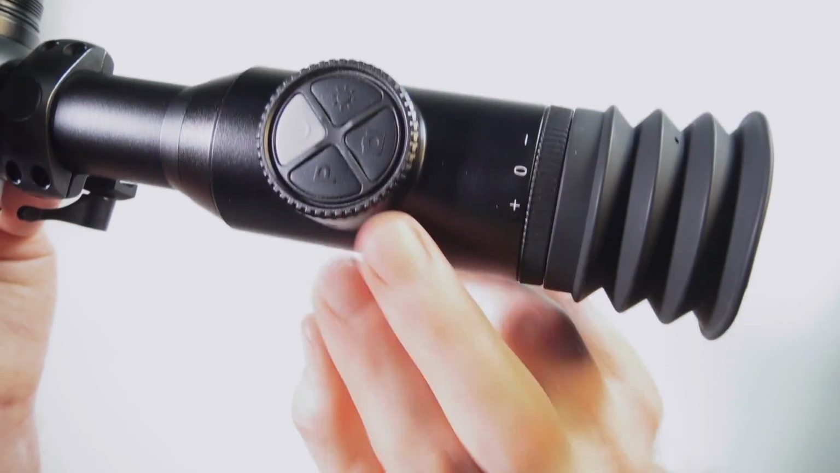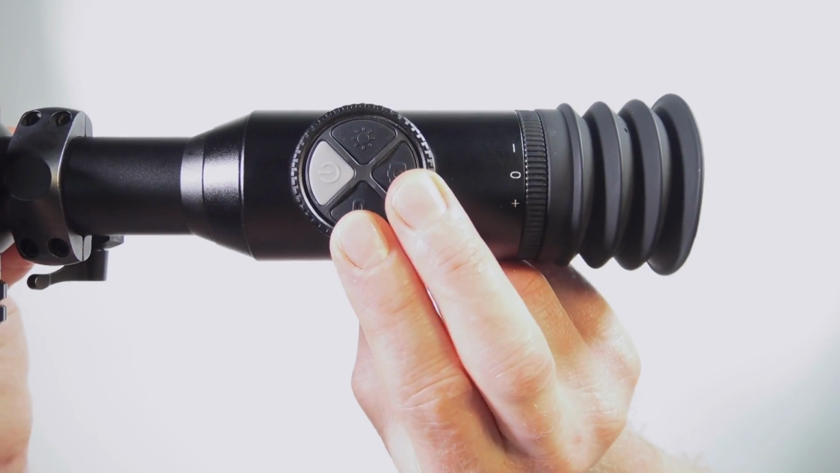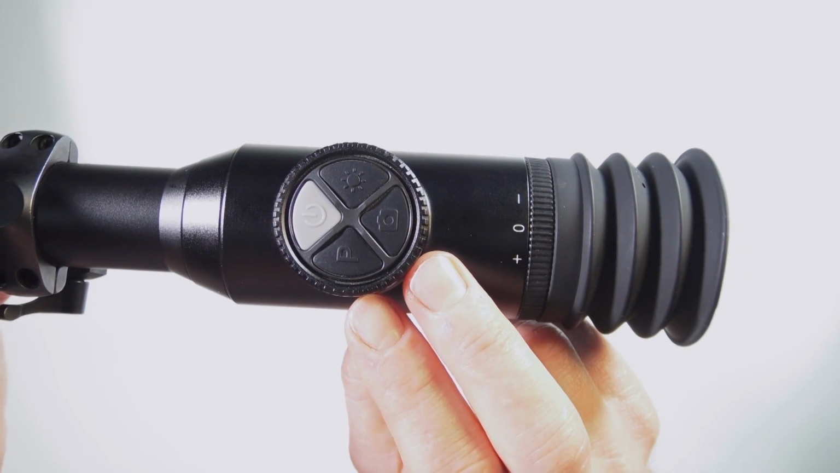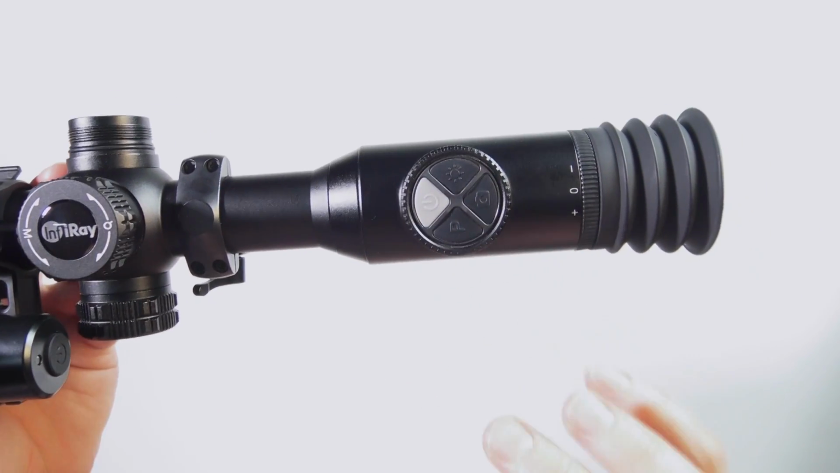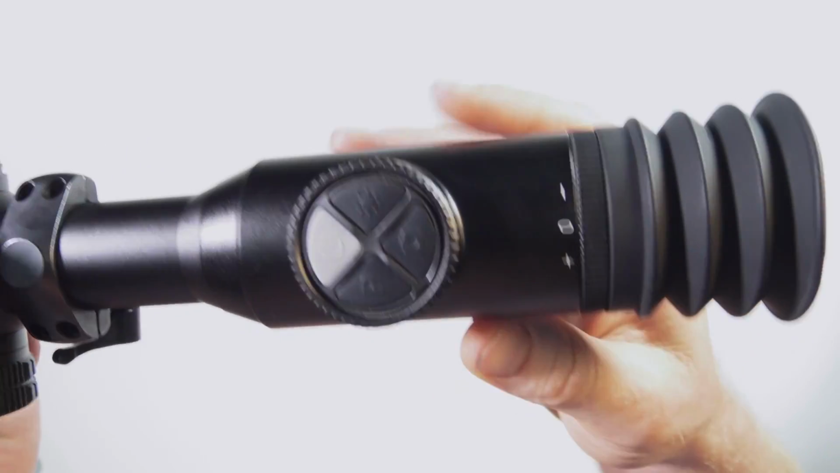Now, when you are sighting this in and you need to do your freeze frame, these two buttons here will allow you to do the freeze frame. So if you press and hold these two buttons, that's how you'll do your freeze framing. Okay, so just remember that everything that I'm telling you here is in the manual. So if you get caught or if I've missed something, just download the manual and have a look at that.